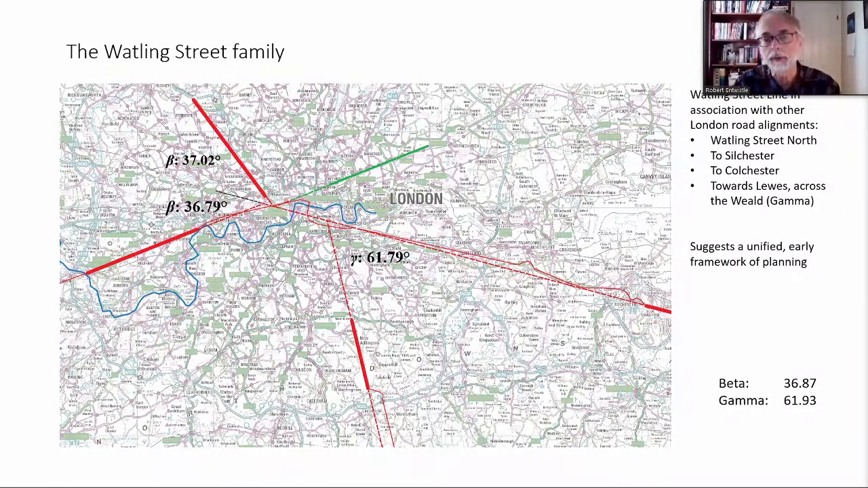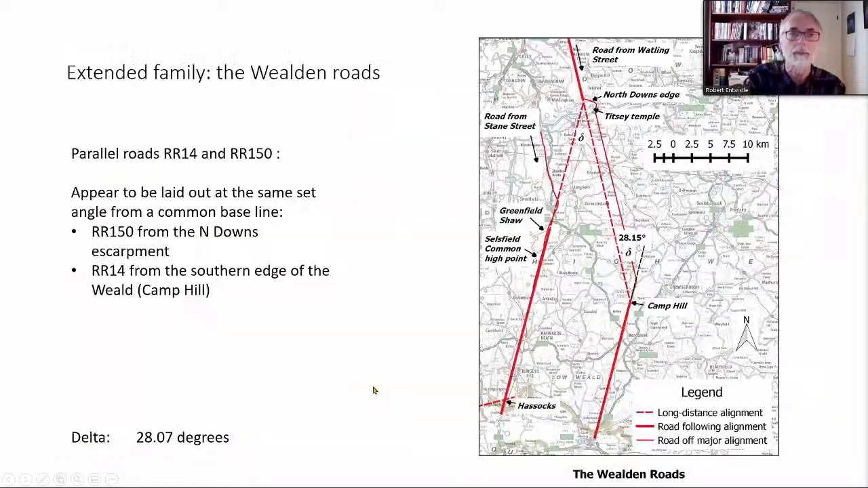Let's see what happens if we do follow this alignment further south. This is the alignment coming here from the London area, from Watling Street to the edge of the North Downs. The road itself then slopes down the escarpment of the North Downs, possibly following the line of an early trackway, and then does the rather peculiar thing of taking up the same alignment parallel to it, about a kilometre away.